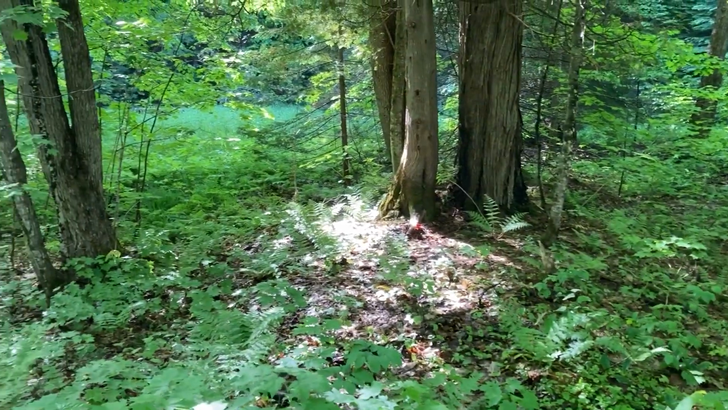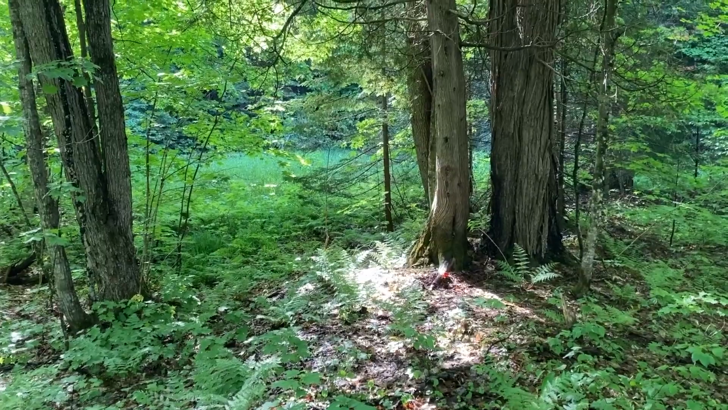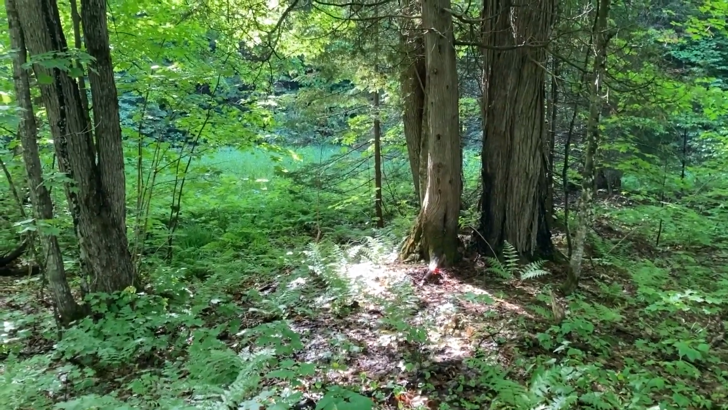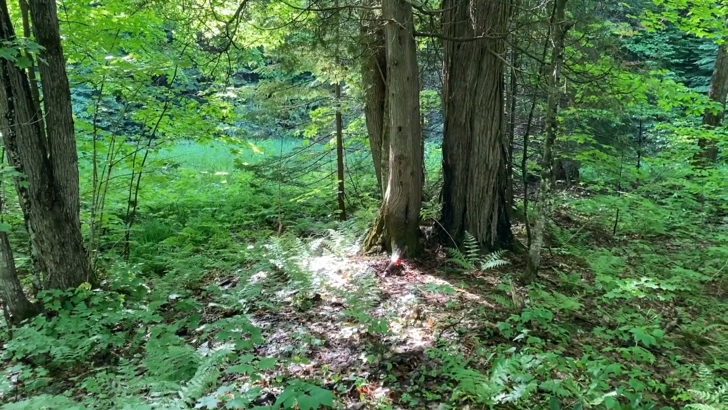What caught my eye on this little scene over here was the pattern in the bark. Do you see that little wave in that pattern? And the highlighted ferns below it. So just another quiet little shot there.